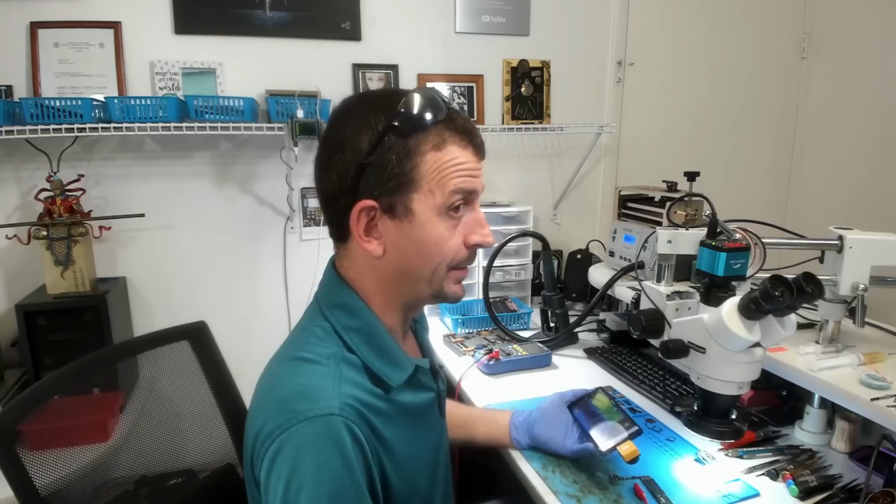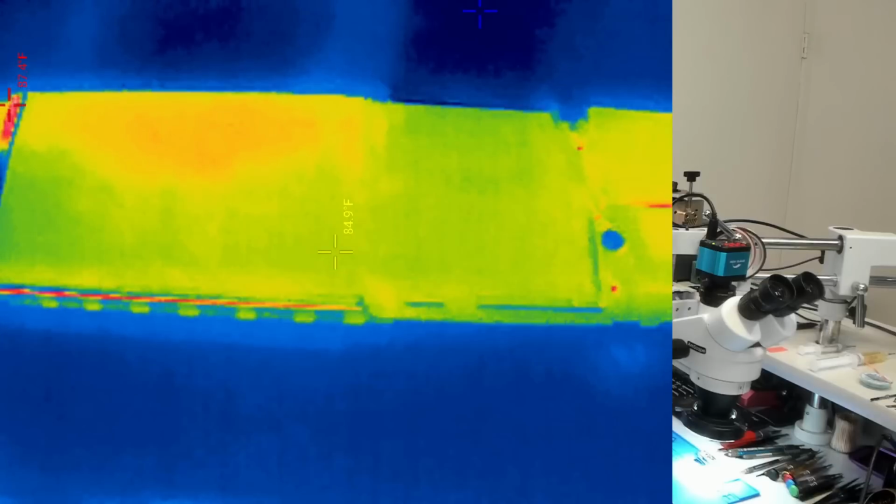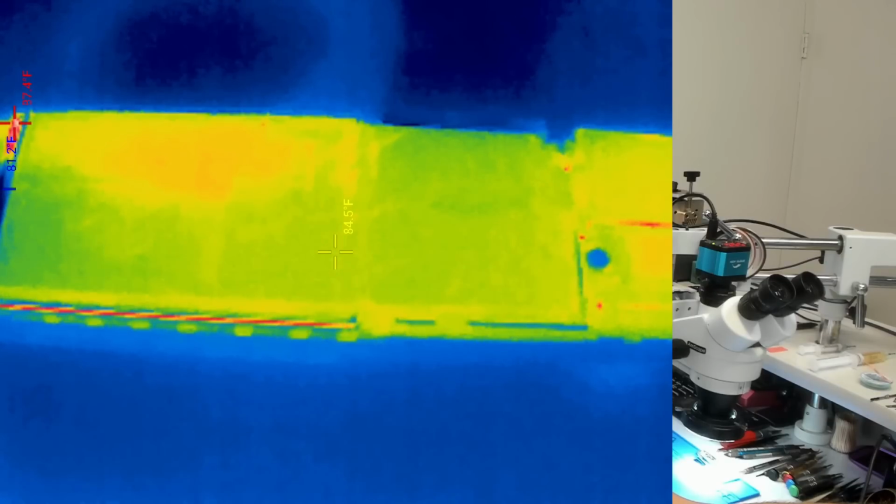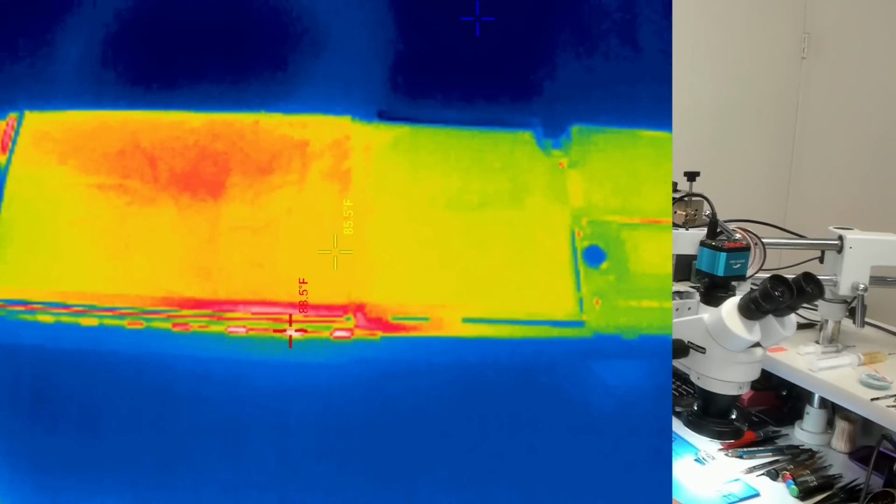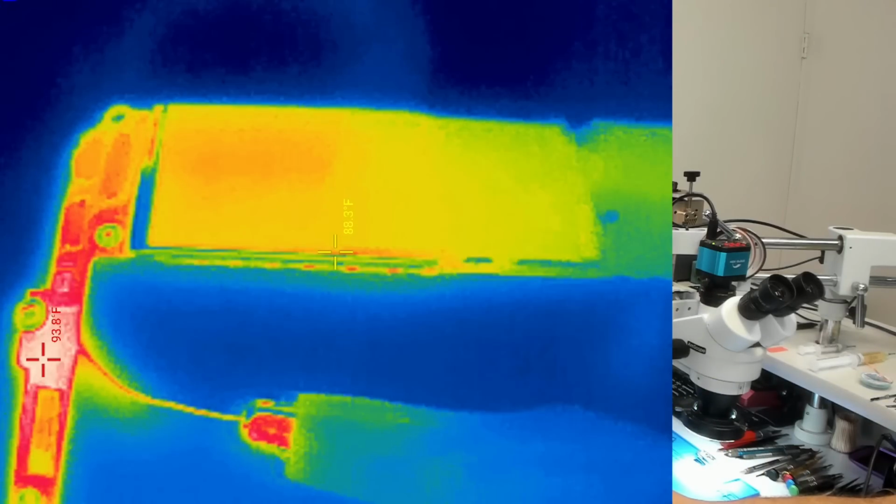That puts this power supply in parallel mode. Now we're no longer putting out 3.2 amps, we're putting out 6.4 amps. This should be much more well-defined. I think we're dealing with one of the caps along baseband, which is not the best of places, but it's also pretty easy to fix. So here we go. Turn the power supply on. Oh yeah, right there. Nice hot spot right there. And of course, look how hot my lead's getting. Let's look at that just for fun. Woo, that's nice and warm.